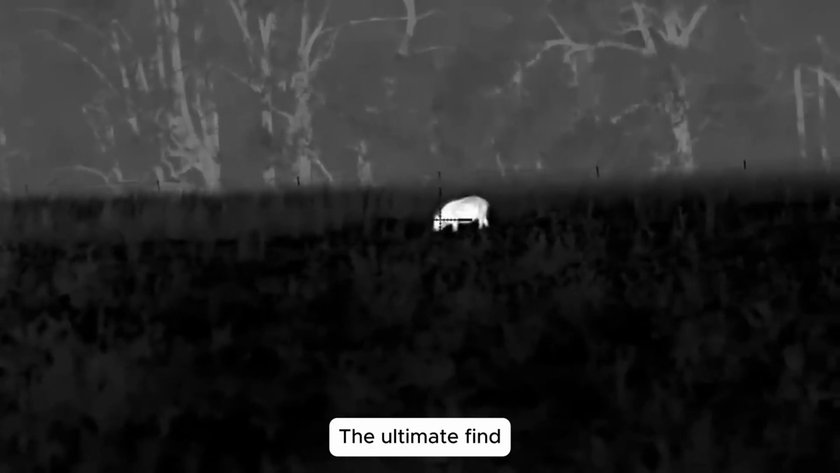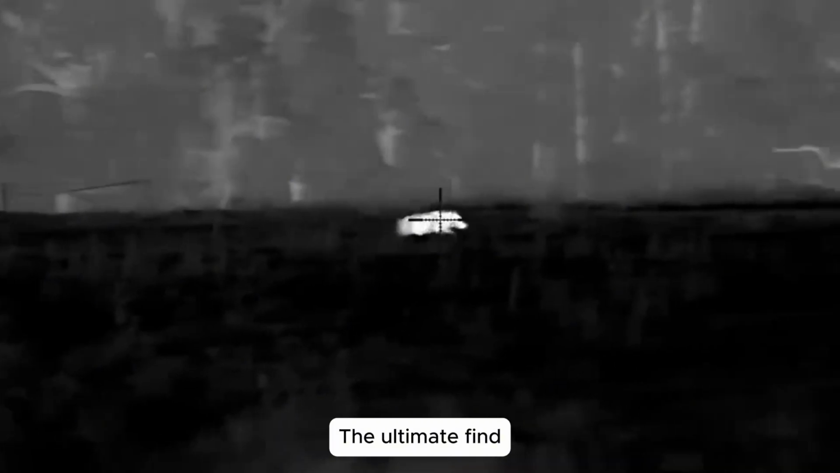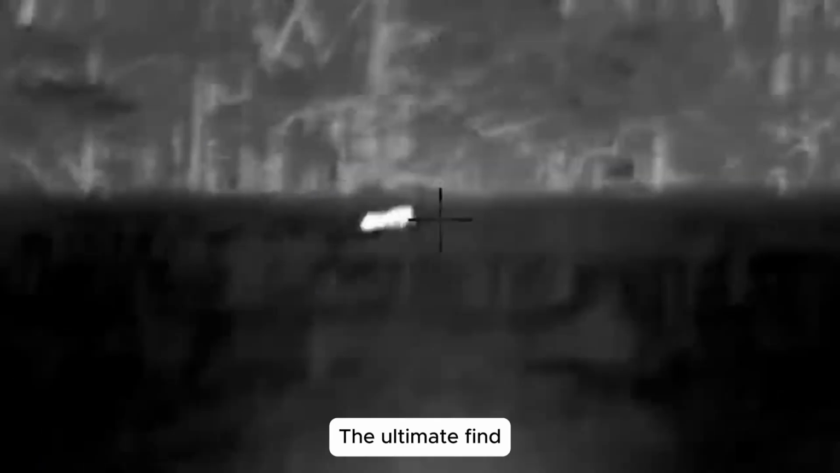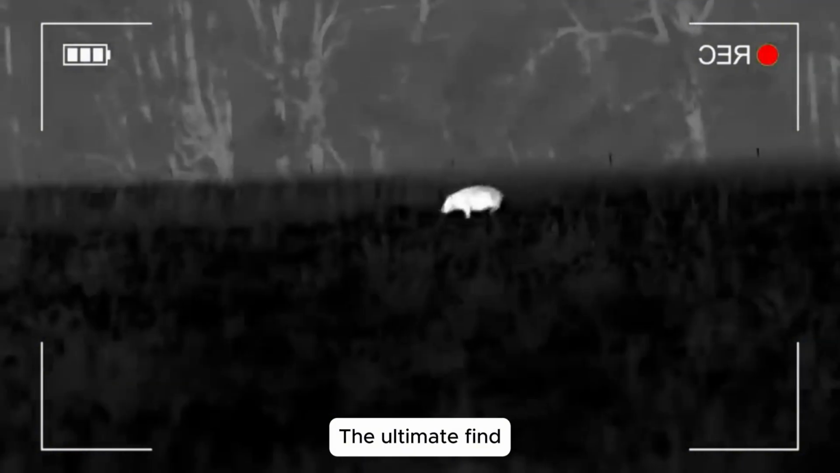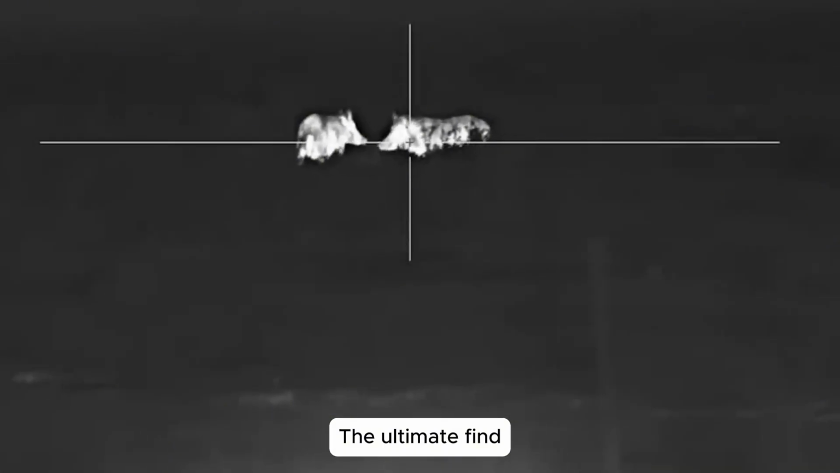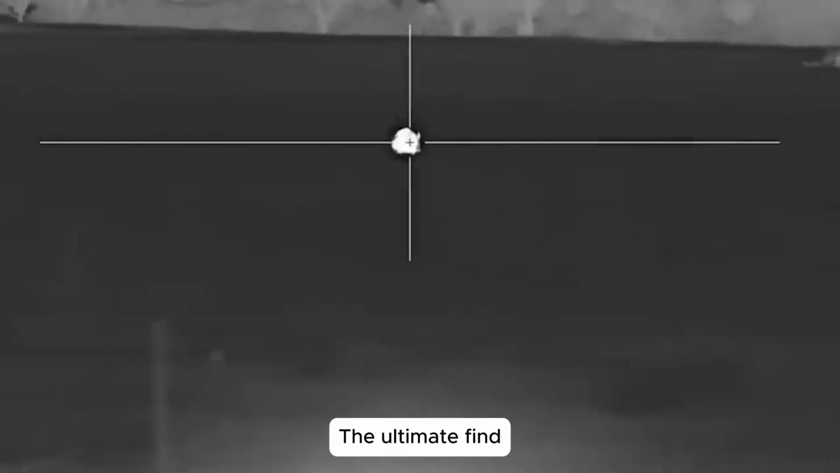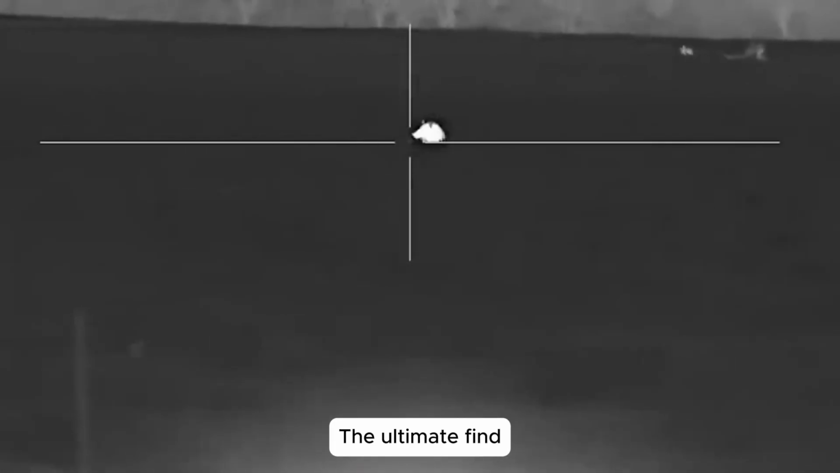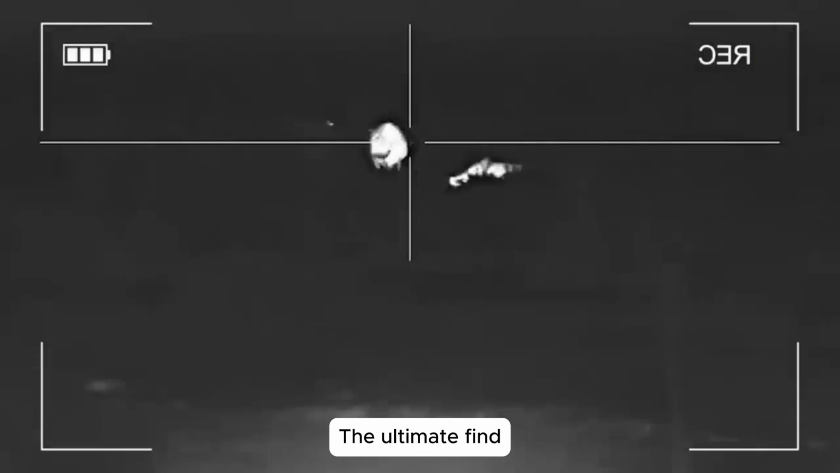Continued pursuit. But the hunt was far from over. Minutes later, another group of wild boars entered my sight line. Without hesitation, I locked onto one and fired. The others scattered yet again, but I quickly followed, firing in rhythm with my teammates. One by one, the destructive animals fell. Every precise shot echoed like a drumbeat of war, reclaiming the land from these relentless invaders.